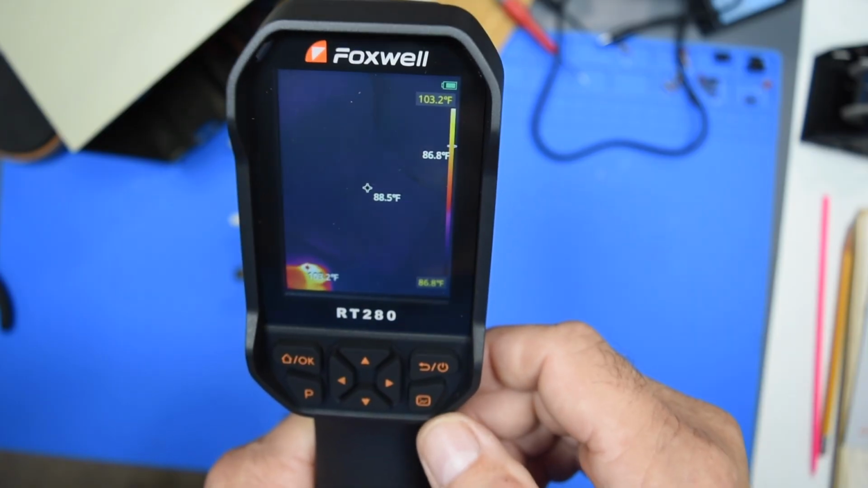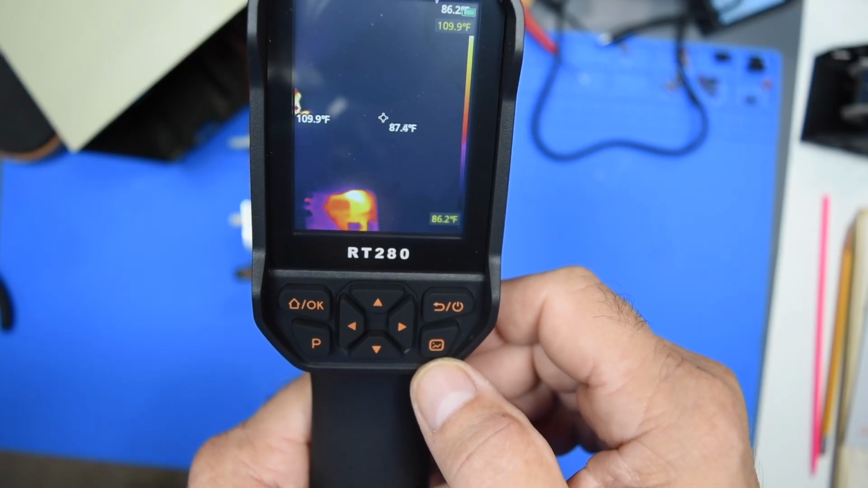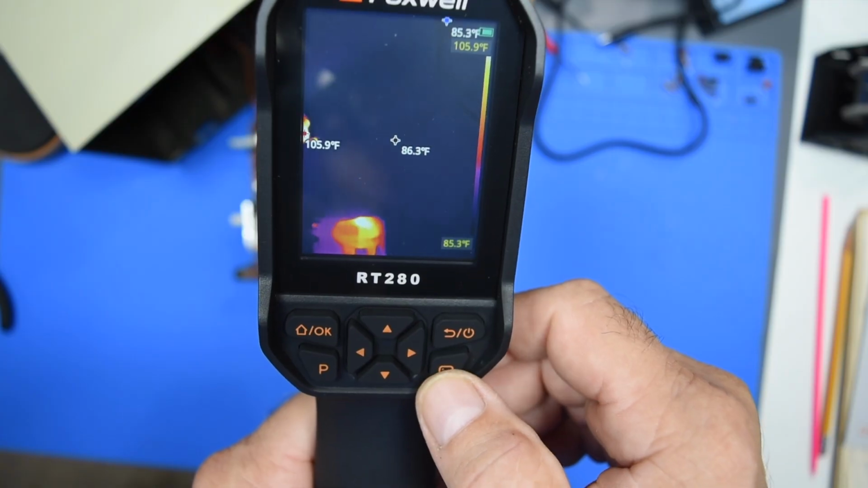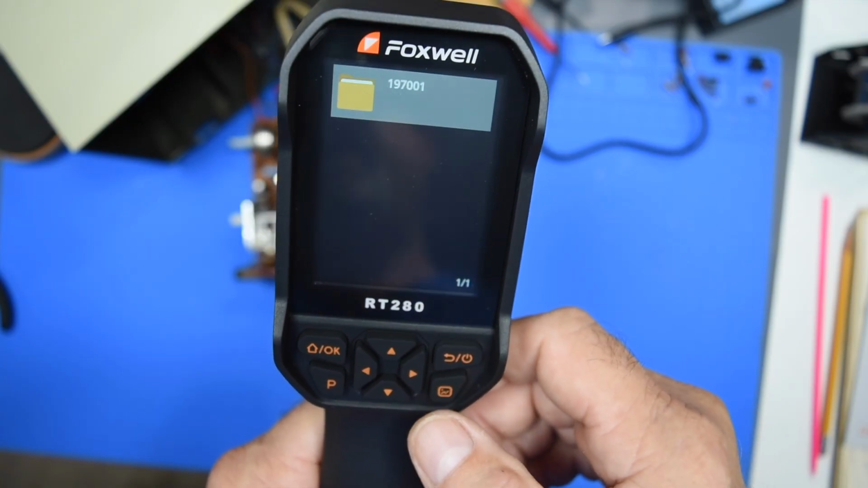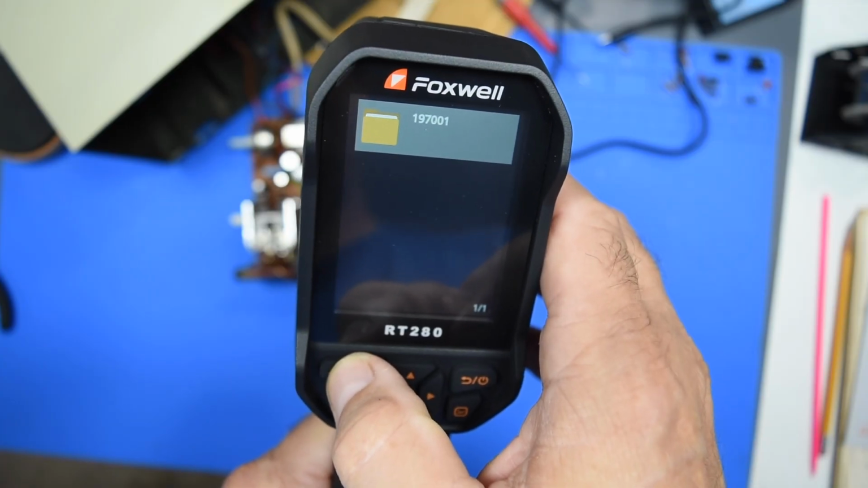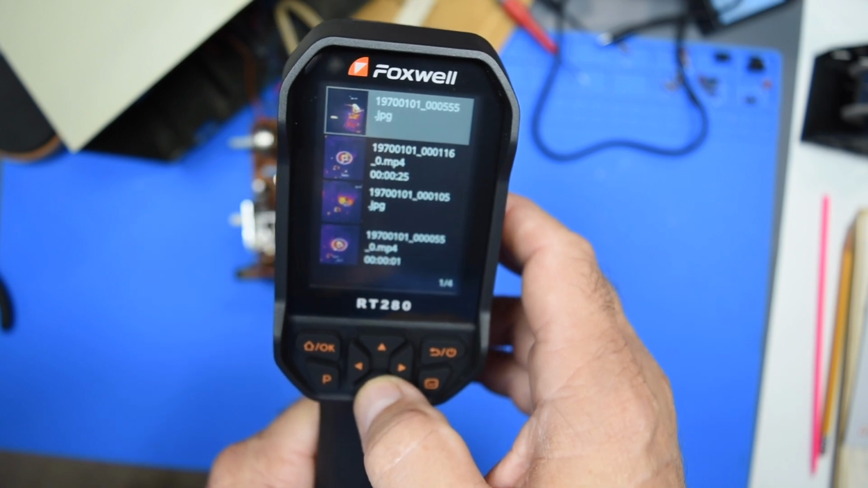We're out. And then here is just like you see on your regular phones. If you're going to add a photo image to an email or something, click on that, and then the folder comes up. Click OK. And then you can select, here's your up and down arrows.